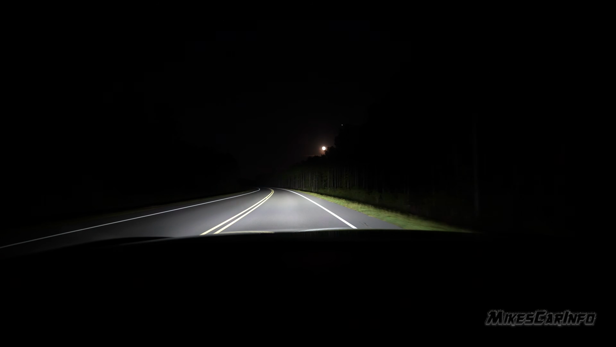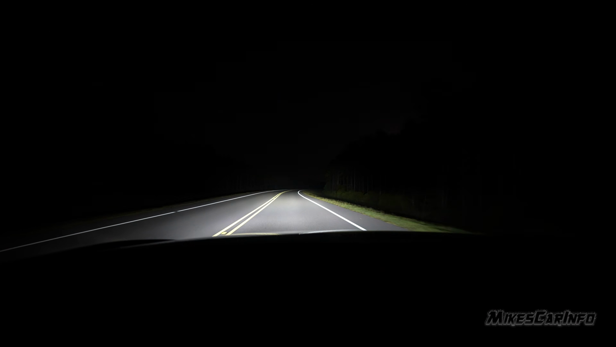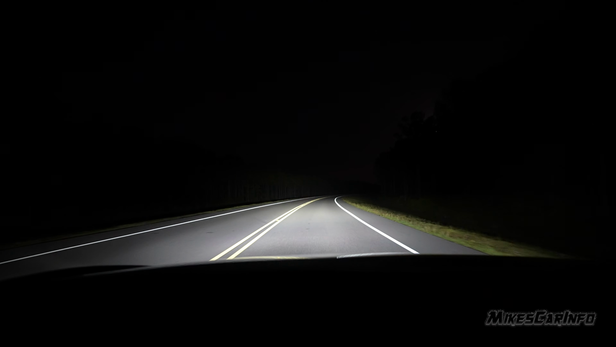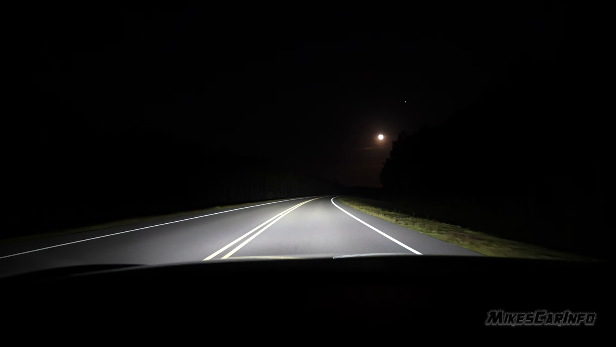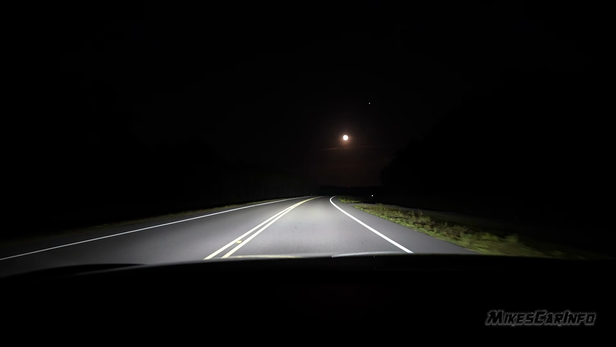With all those little individual lights, they add up to an overlapping aim and make sure it's evenly distributed on the road, because that's a big deal. I anticipated it might be a little bit patchy here and there, but it's actually pretty good.